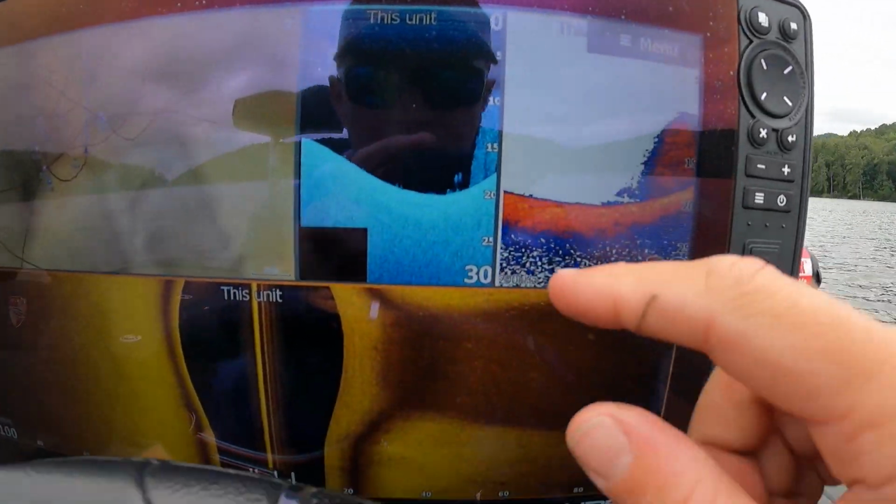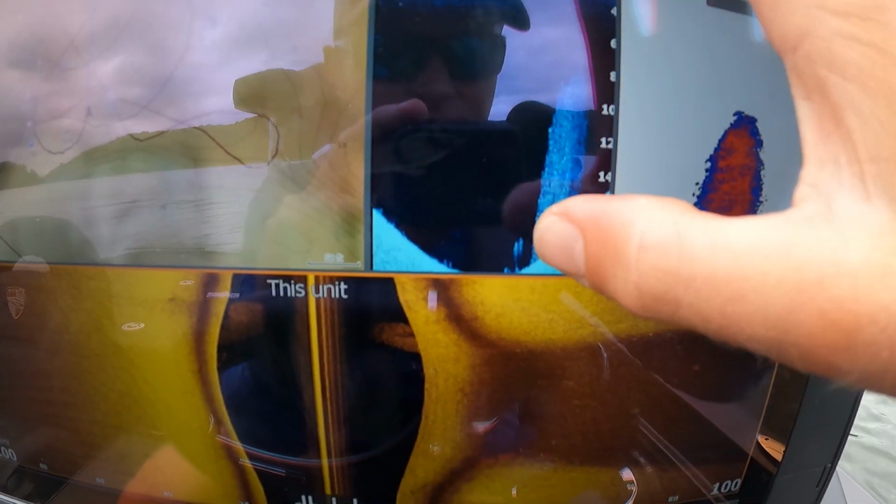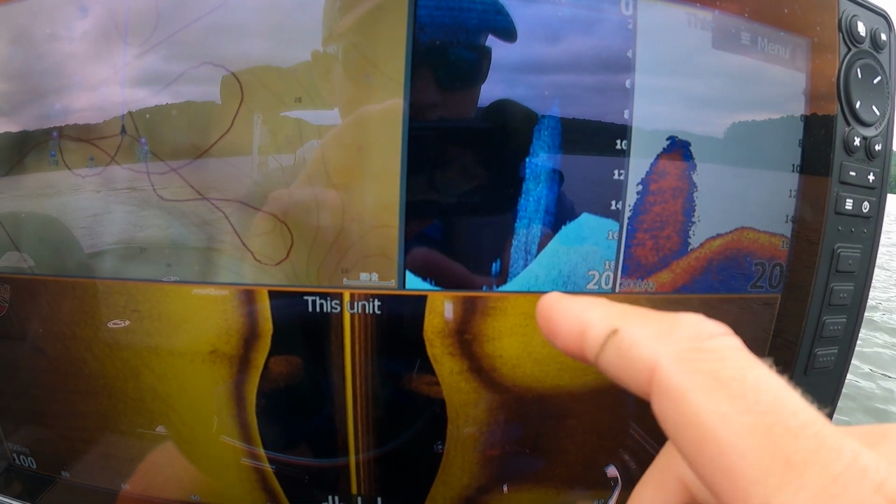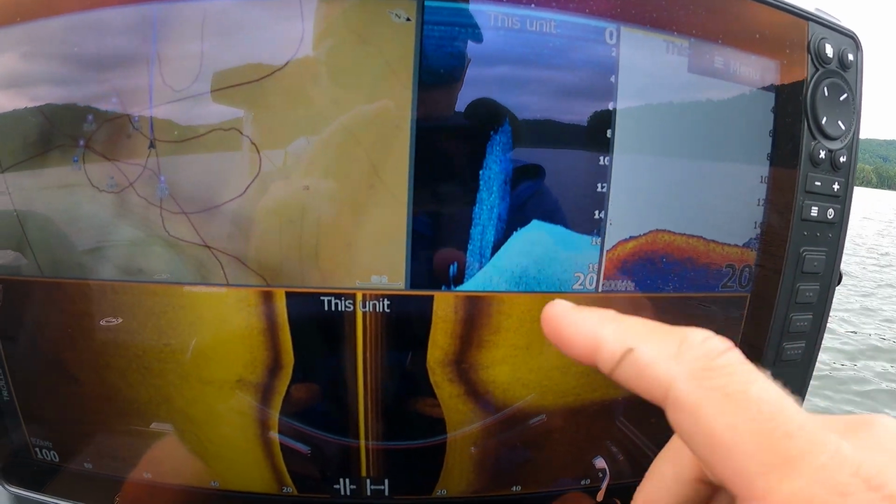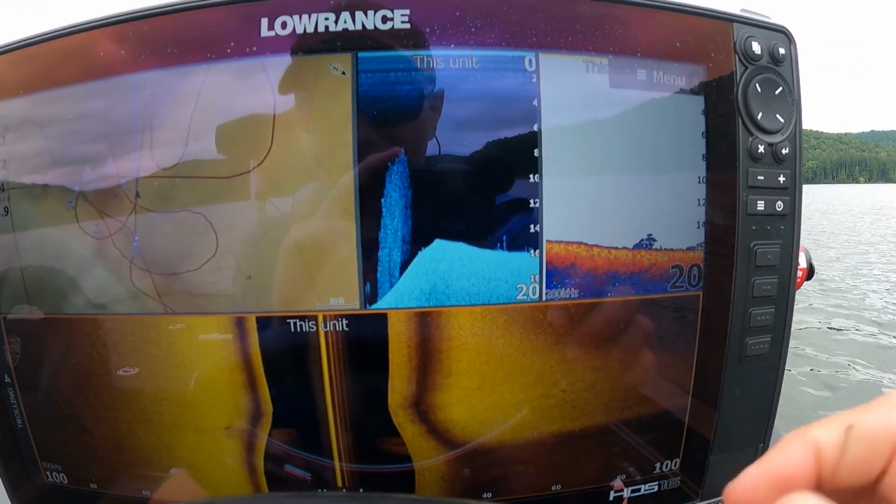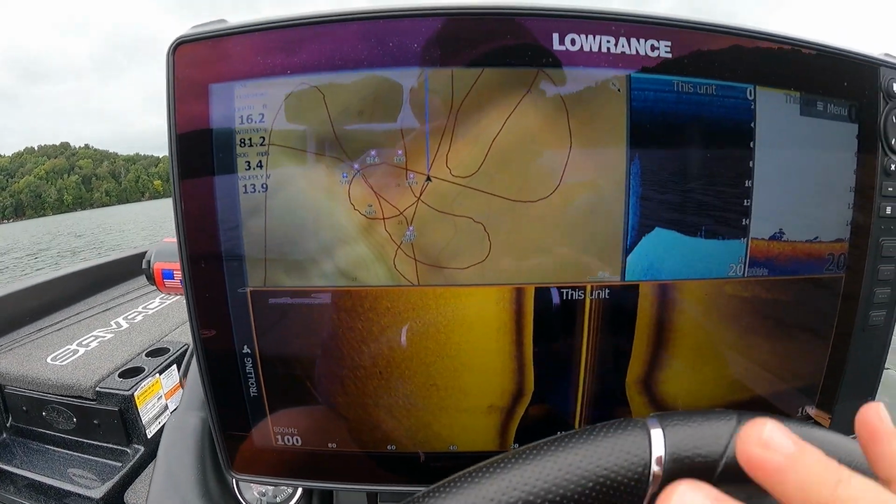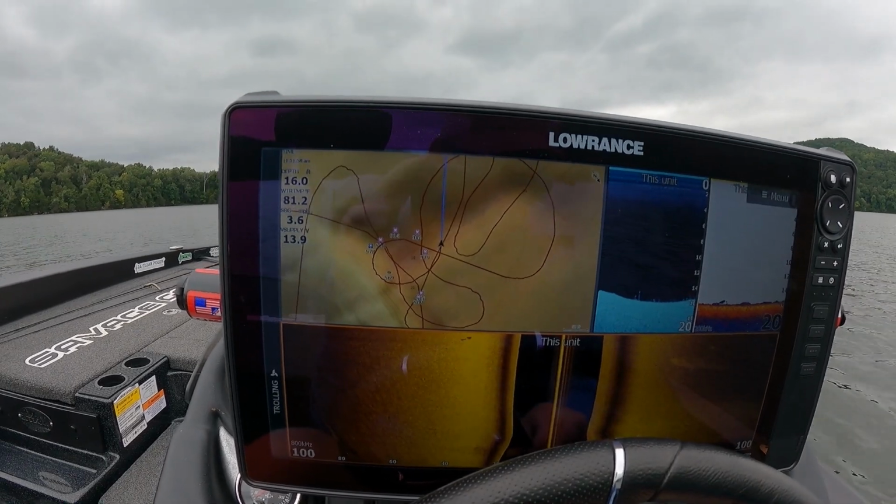Oh wow, look at that, guys. So right here, it's hard to see on the down or on the side, but right here on the down you can see there's two blips. I don't know if they're bass, but they're some sort of fish, and they're right next to that big school of shad that we just passed over a minute ago. It doesn't necessarily look like they're chasing them, but they're right there next to that school of shad. That's super cool. Sometimes you'll actually see the shad bowing out of the way of the fish while they're getting chased.